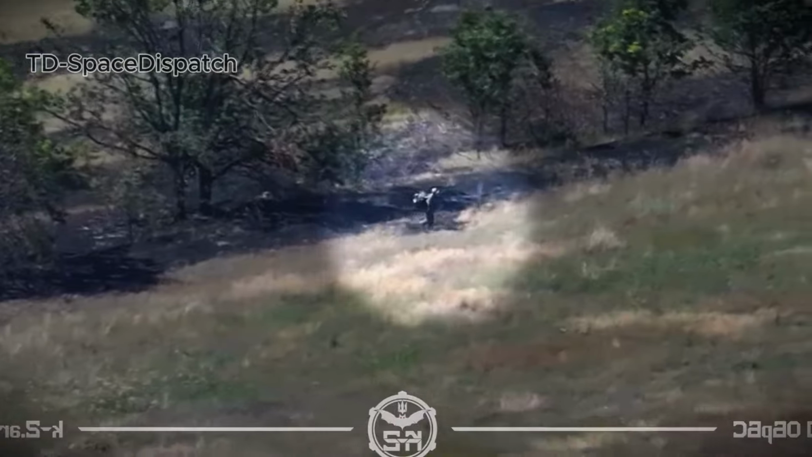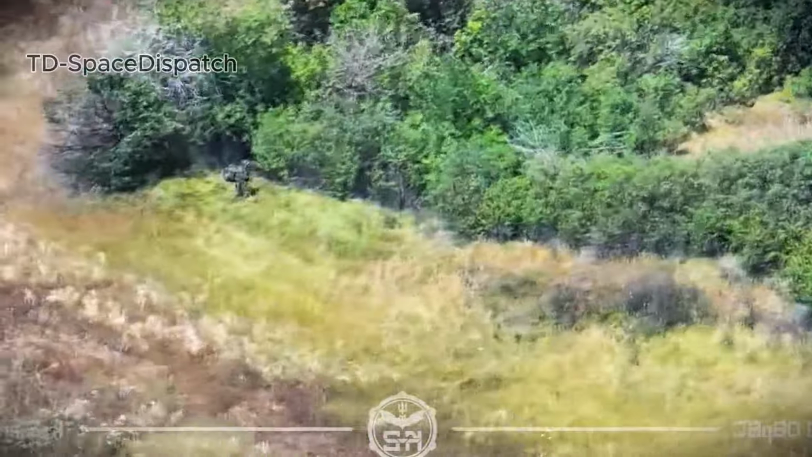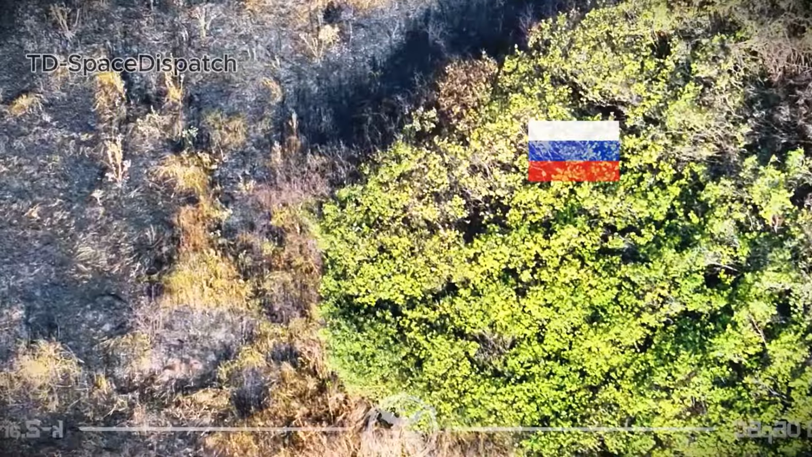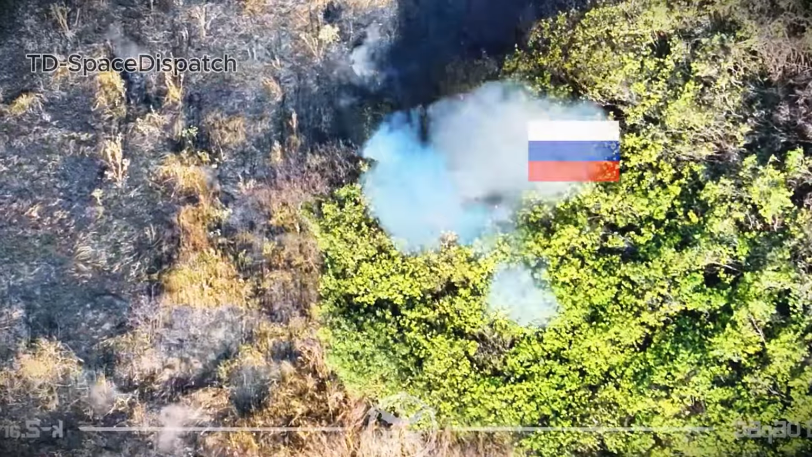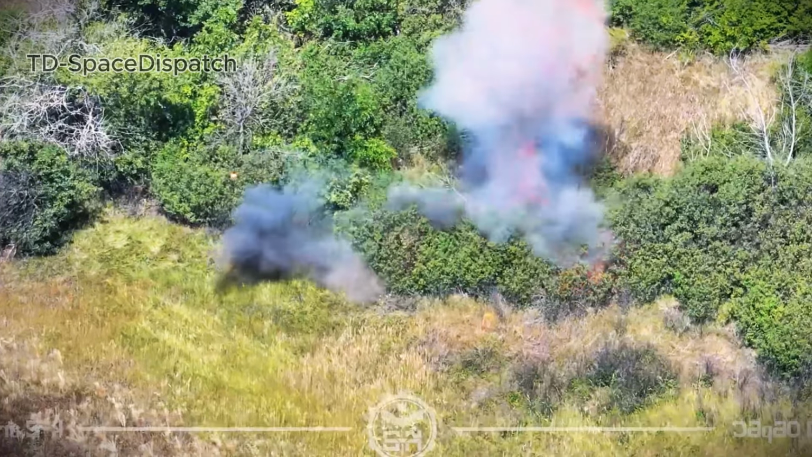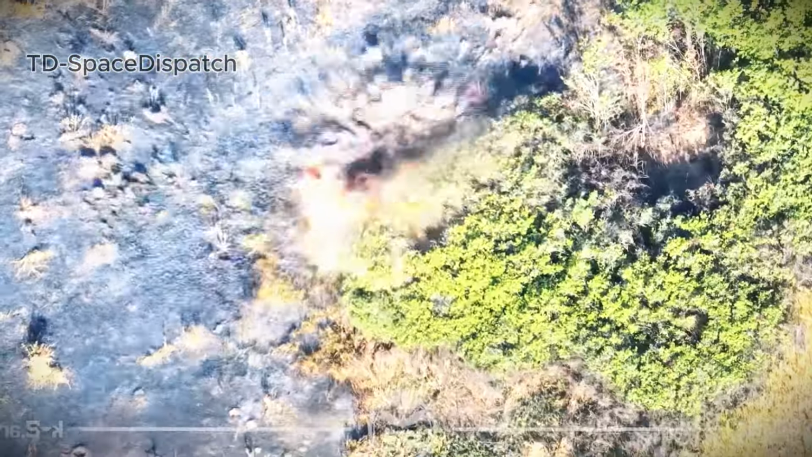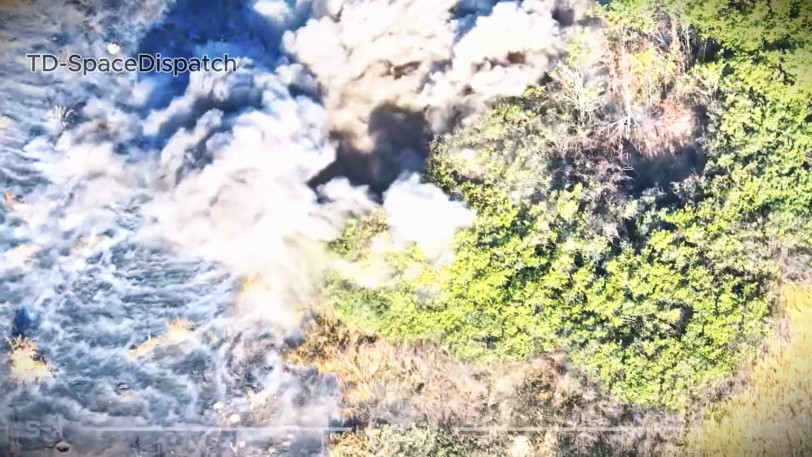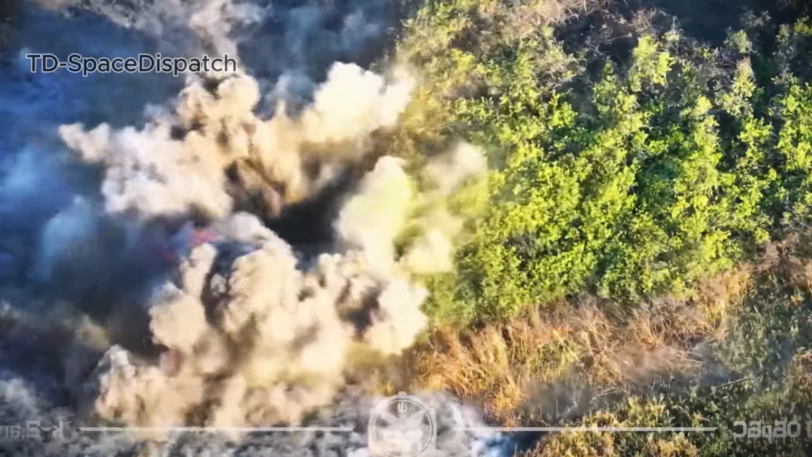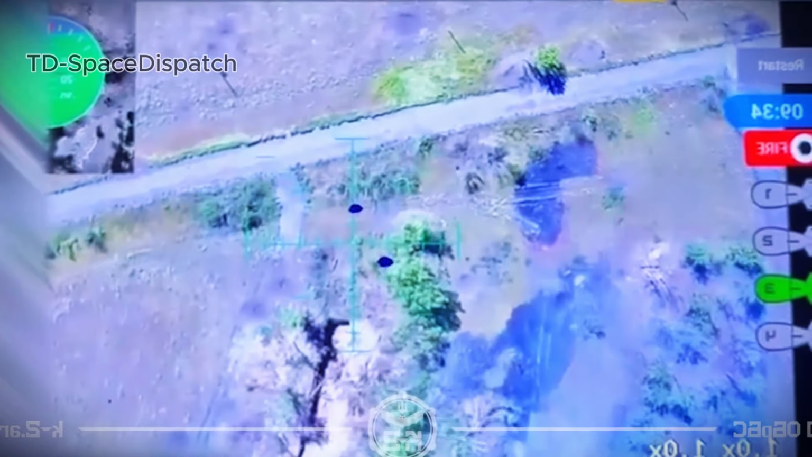Across the open fields, Russian soldiers ran for cover, diving into a dense thicket to escape detection. From above, a Ukrainian FPV drone tracked their movement, entering the foliage moments later and detonating inside. Almost instantly, a grenade-launching drone followed, striking the same position in rapid succession. Coordination between precision drones left no space untouched, showing how teamwork now defines every modern battlefield.